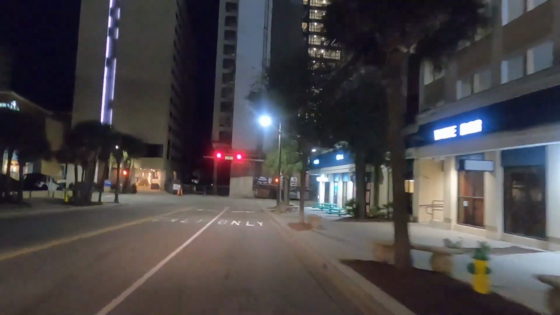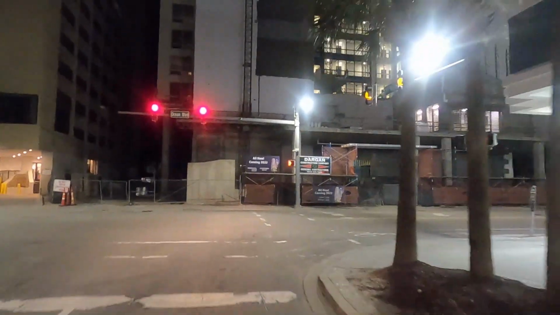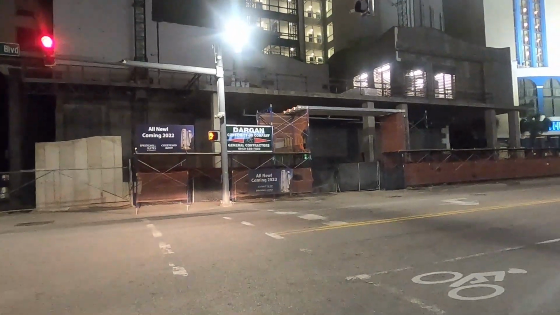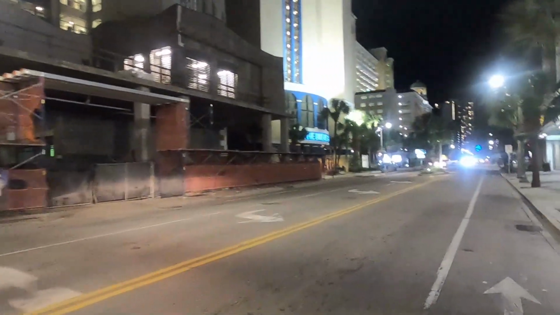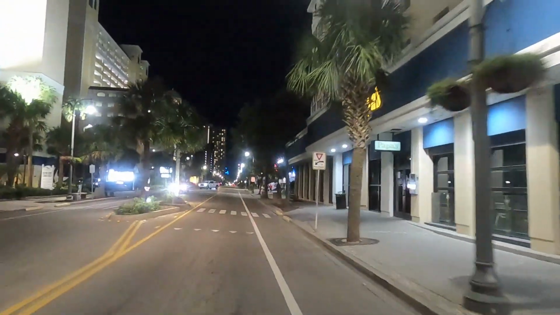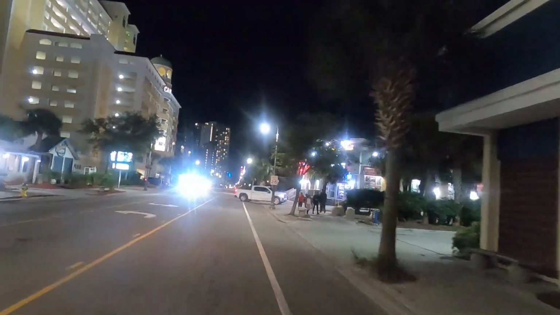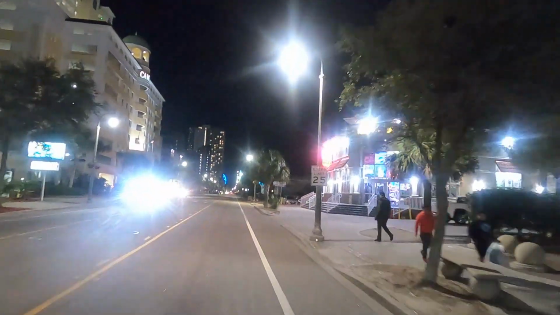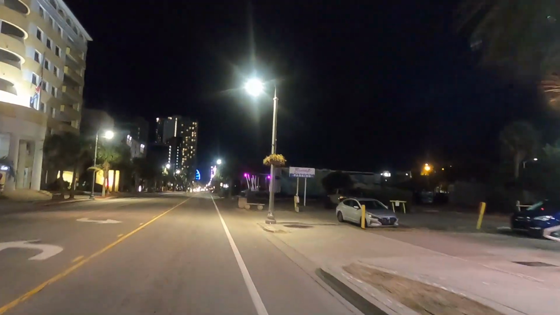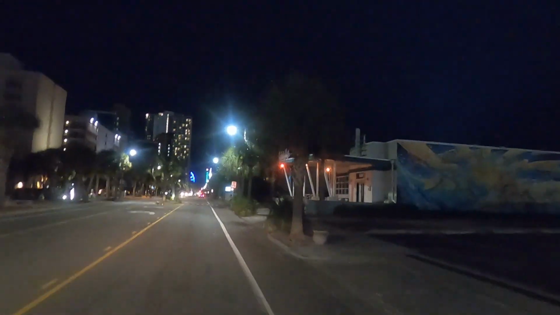We were coming back from some friends in North Myrtle Beach and decided to cruise Ocean Boulevard to show you what it looks like at night. So we'll take a right off 21st Avenue North at the Breakers and head southward. It's not too busy, being that this is early December, but it's a clear and beautiful night for a quick cruise on the boulevard.